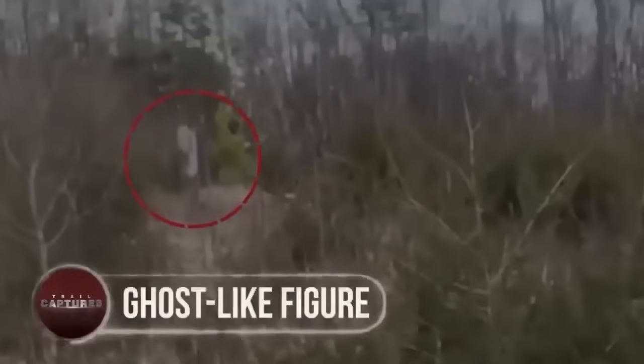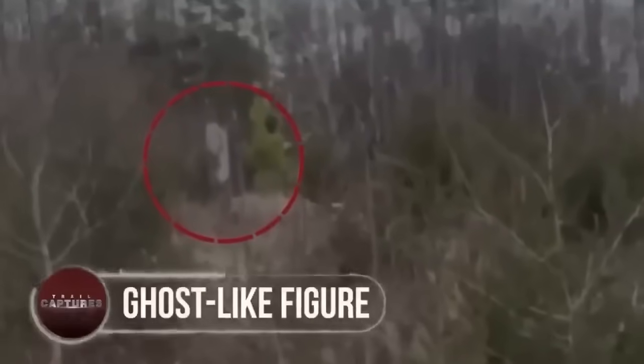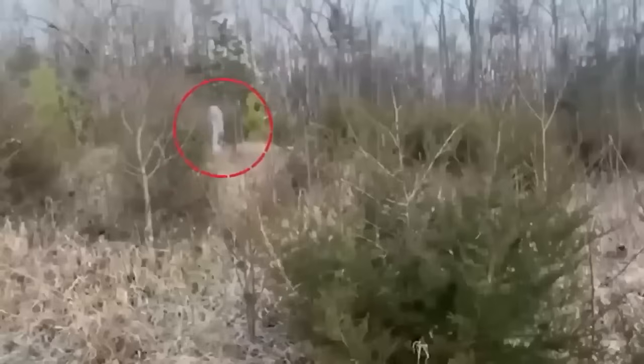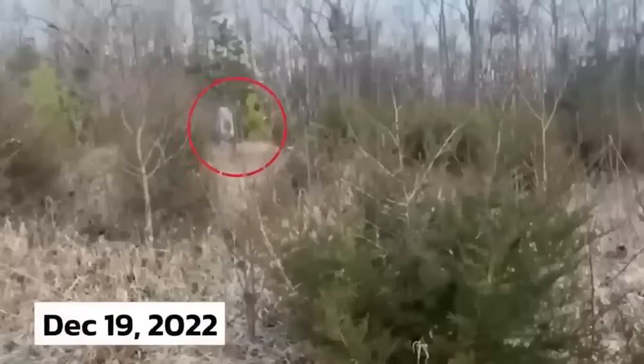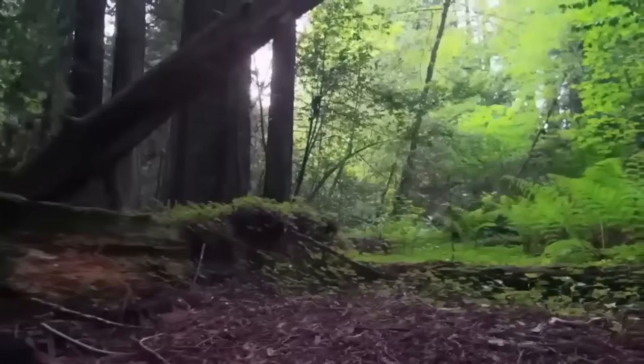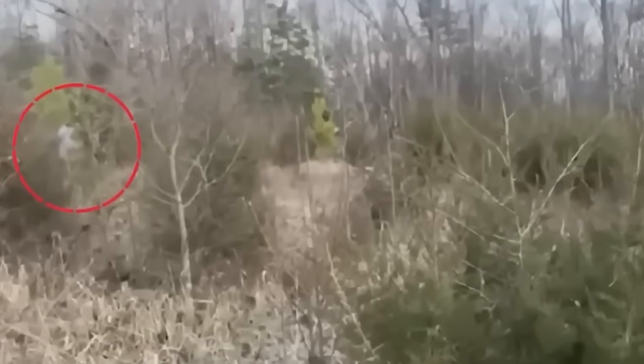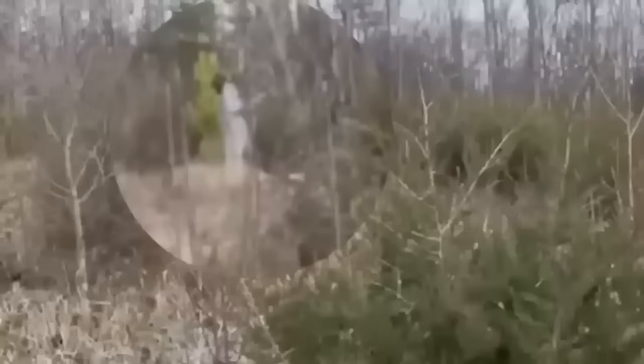Ghost-like figure. In this unsettling video on YouTube, a landowner's trail camera captured an unusual incident on December 19, 2022. The landowner, who owns vast forested land and enjoys hunting, had set up several cameras to record wildlife activity. However, this time, something bizarre was recorded.